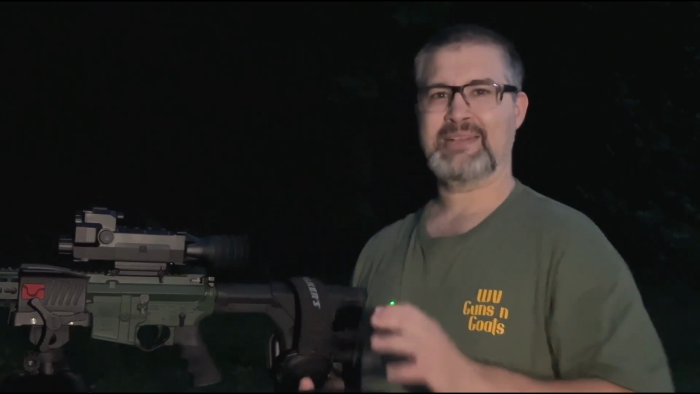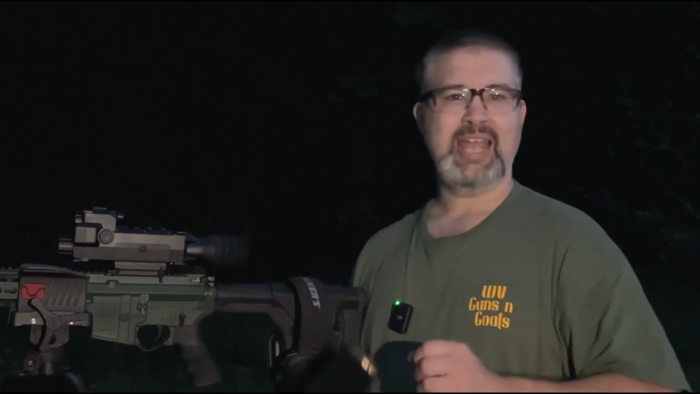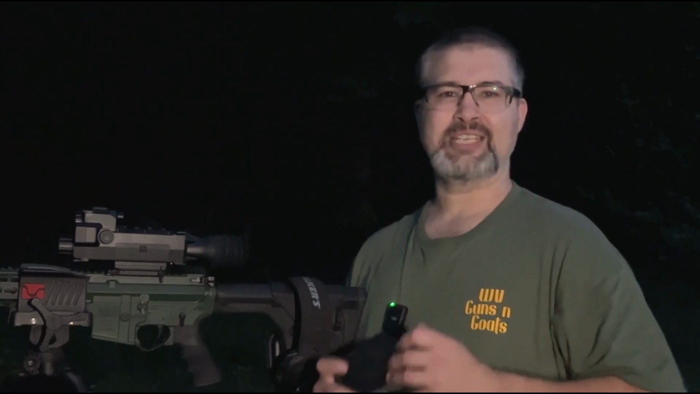In fact, I didn't need to make any adjustments to still make hits on that 100-yard plate when we moved back. Now, of course, you can always take it out, sight it in on a paper target, and get it really precise, but it was nice to just go from 50 to 100 and still be able to make those hits on target.